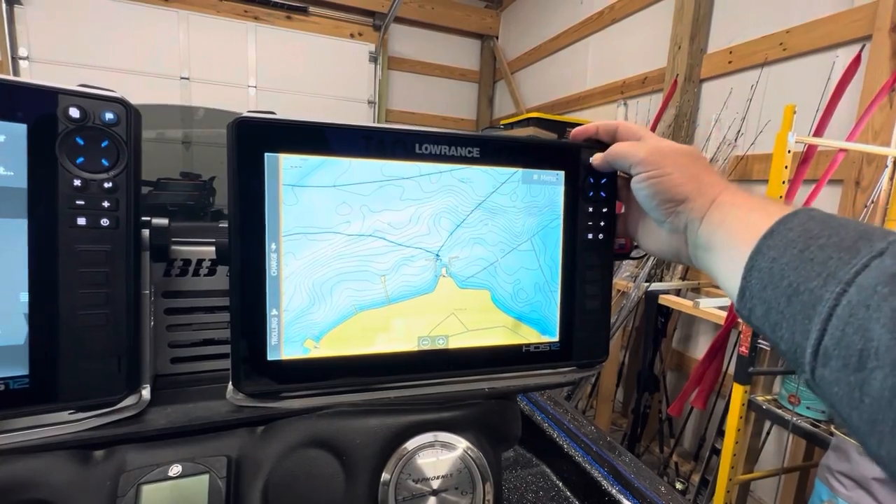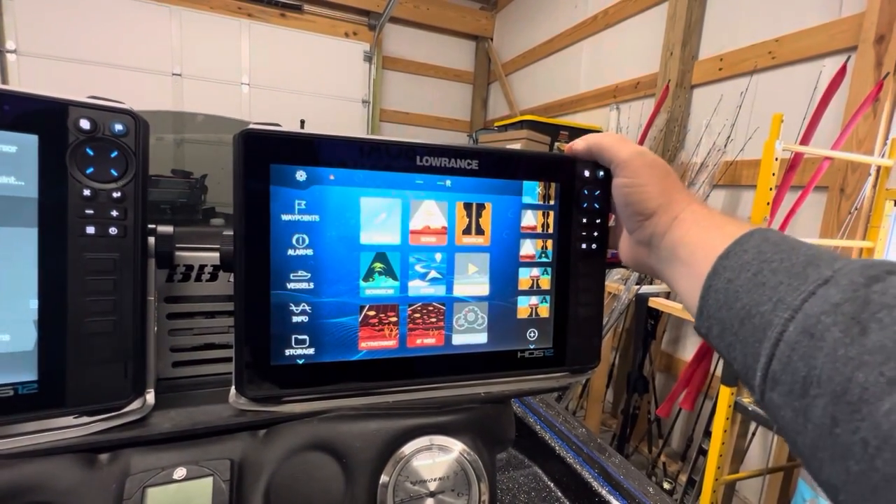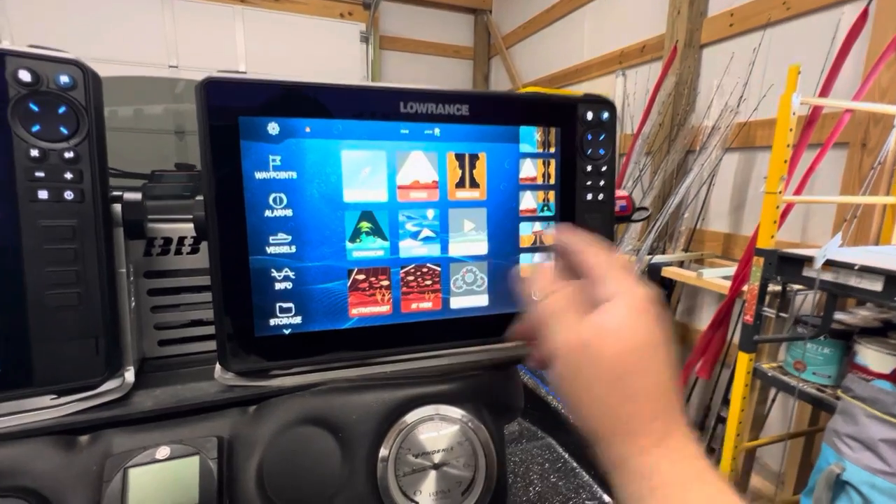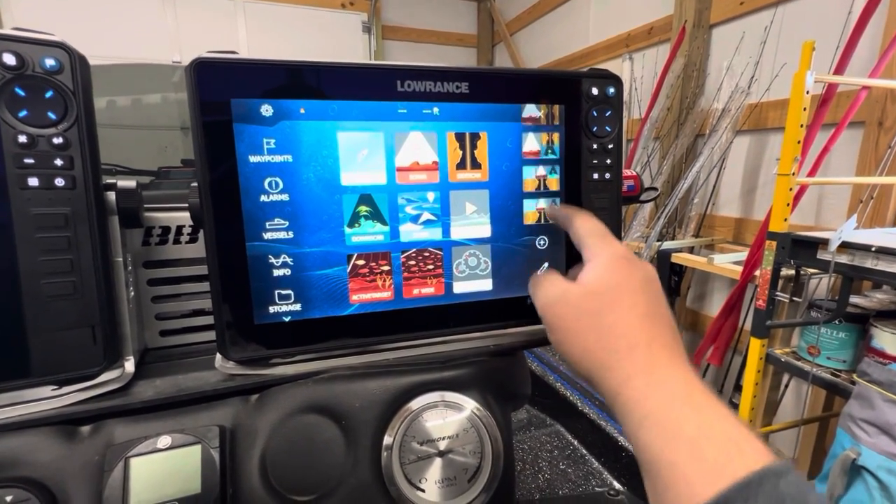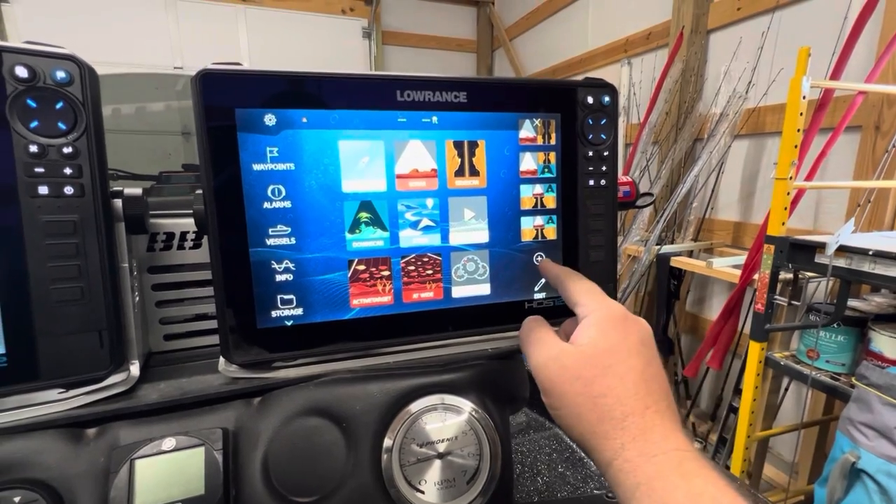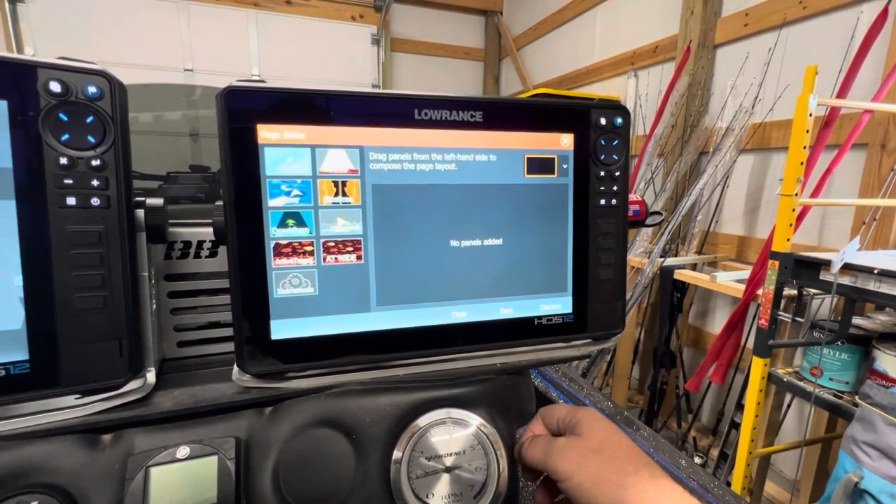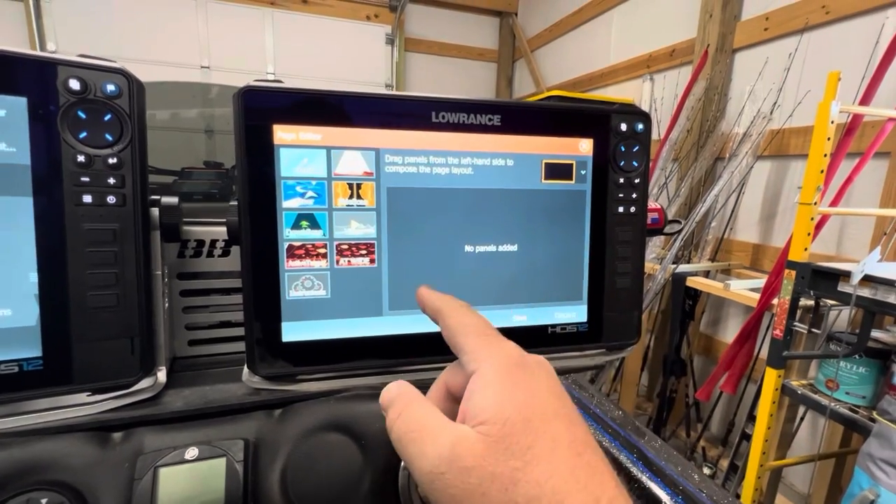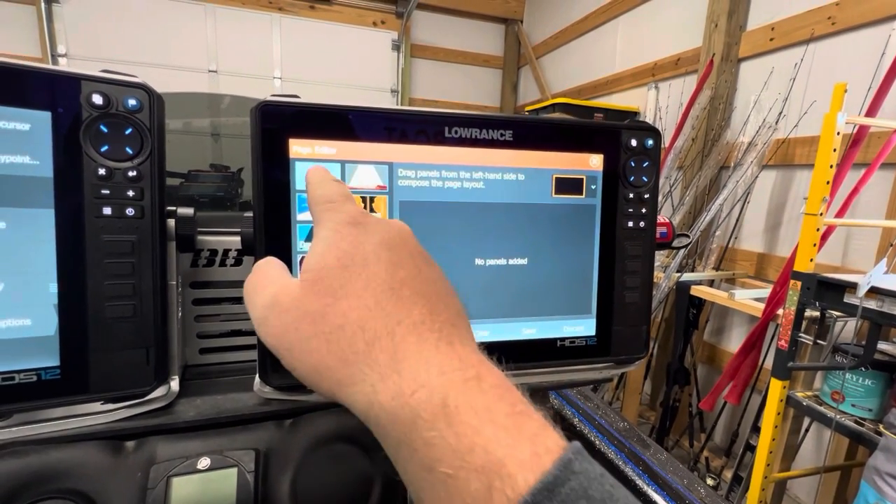So to create the perfect screen, we're going to go to pages up here, hit the page button, and then over here on the right hand side, you're going to see that you can choose either some of the presets here, or you can make your own. We're going to make our own. I've already made the one that I like, but I'm going to show you exactly how to do it and why I do it this way.